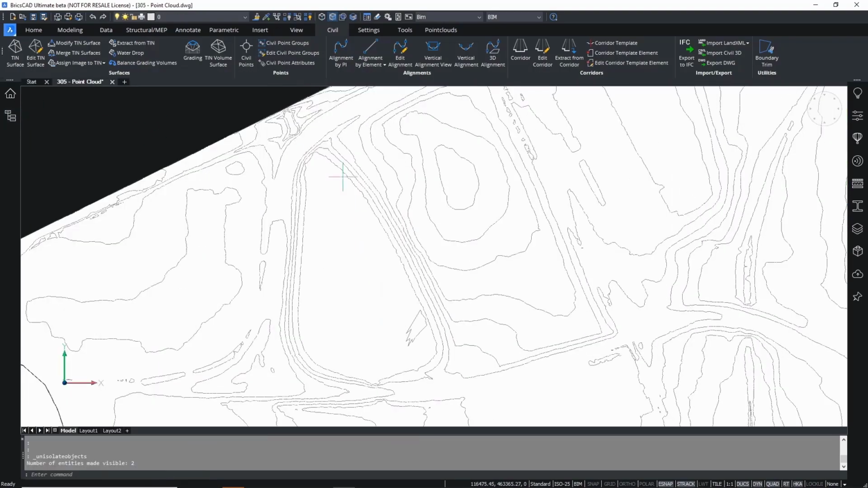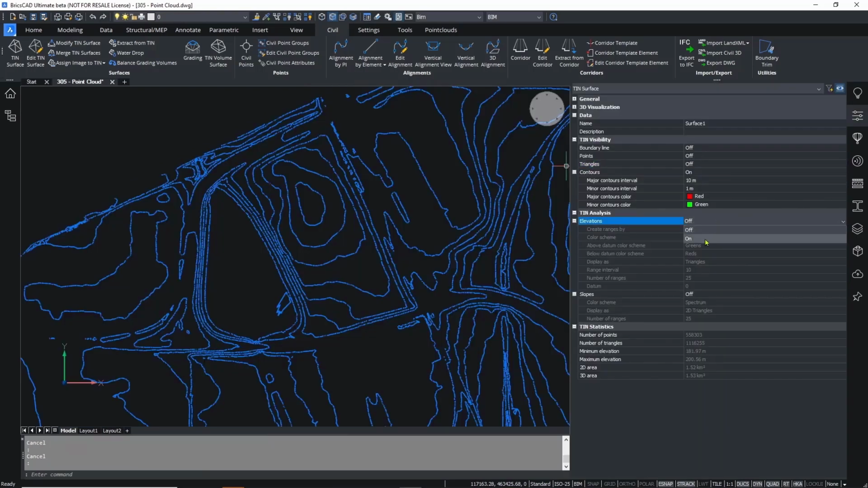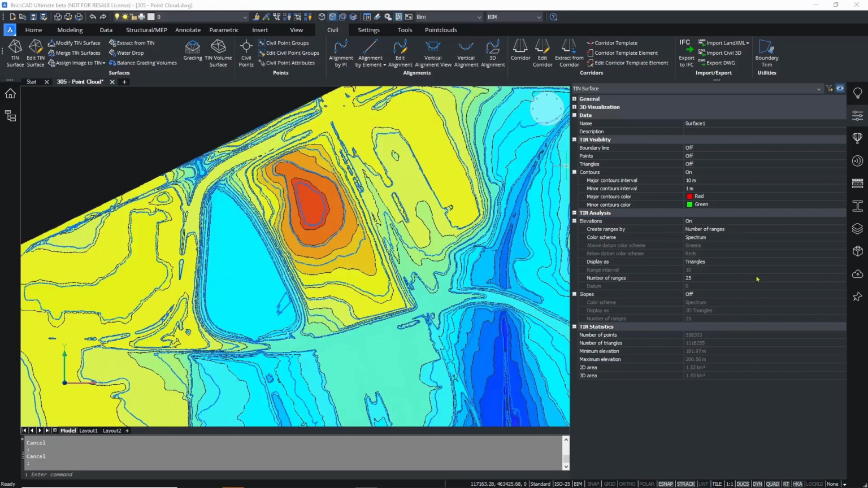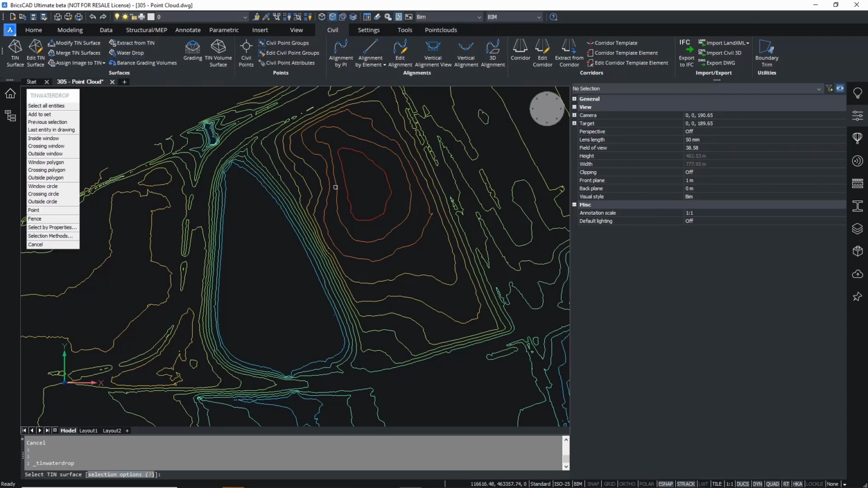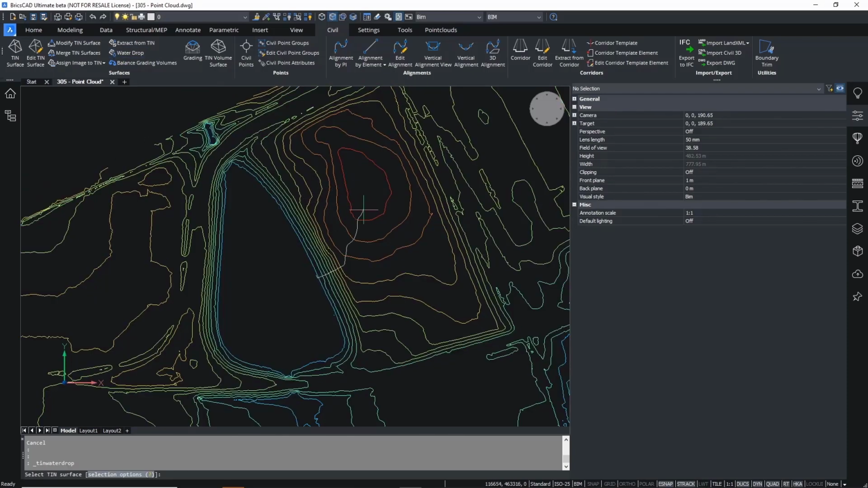Once you have a suitable tin, you can continue to perform analysis such as elevation and slope analysis, or water drop analysis to determine water flow across the terrain. BricsCAD Pro gives you the power to create workable tin surfaces for a project without the worry of performance issues that large point clouds can bring.